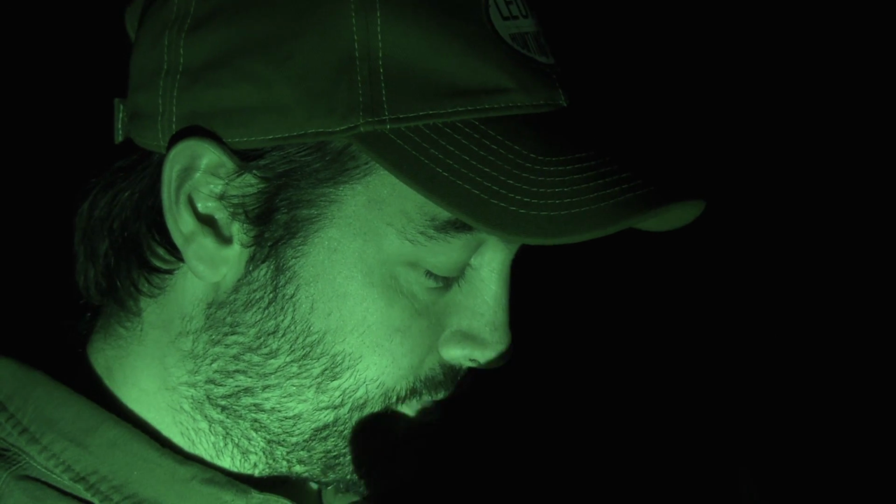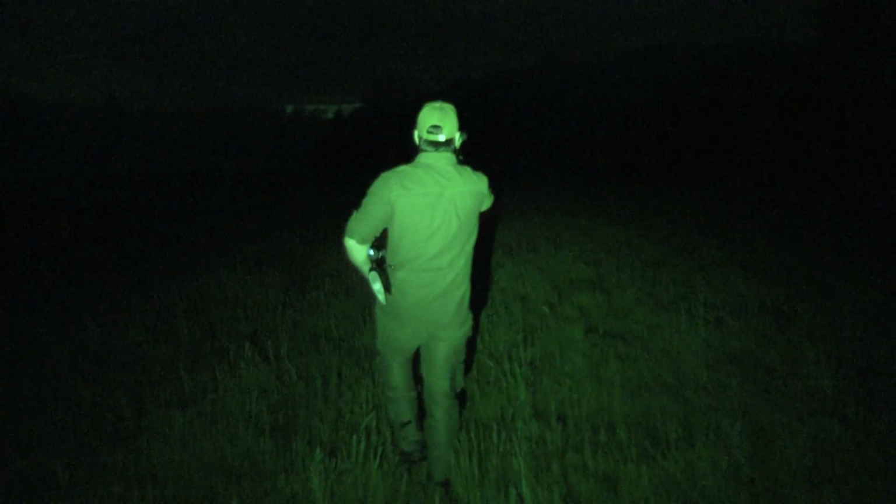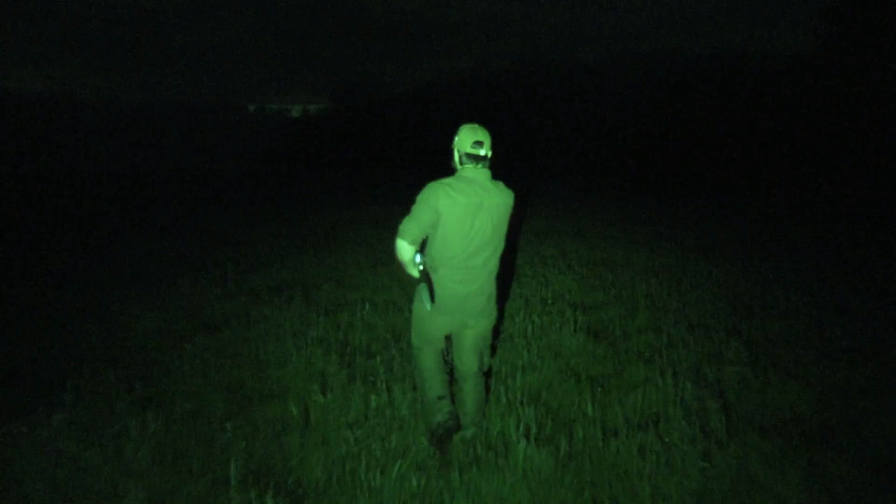Different animals have different shapes, and when you're using night vision, you can pretty much see the animal in black and white, where this is just a light source. And if you zoom in, that can get pixelated, a little bit blurry on all thermals that we buy. So it's about identifying that and knowing what you're shooting at. But I couldn't use night vision here because I just wouldn't see them at all. It just wouldn't work.